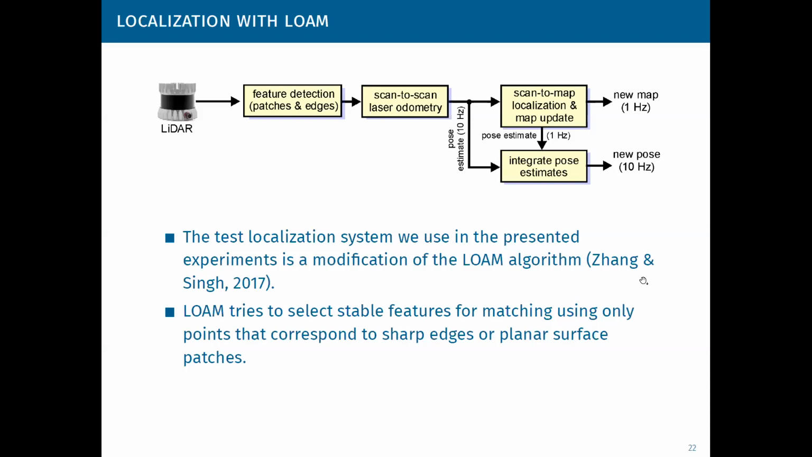So the target application of our approach is obviously simultaneous localization and mapping. For this purpose, we use LOAM.